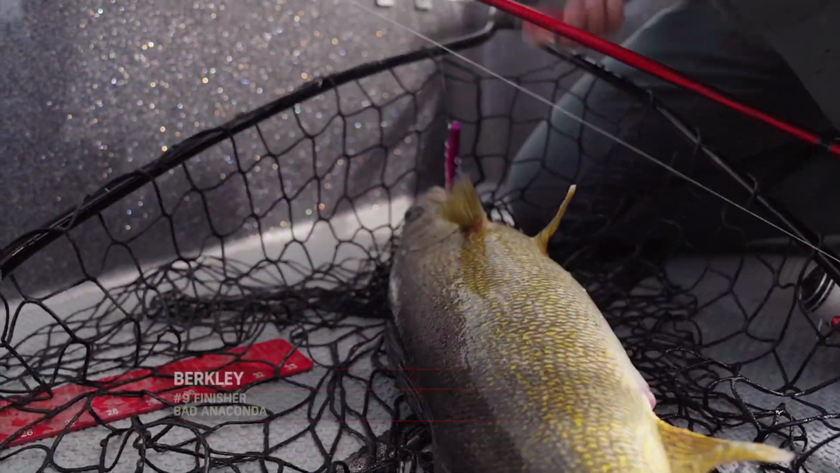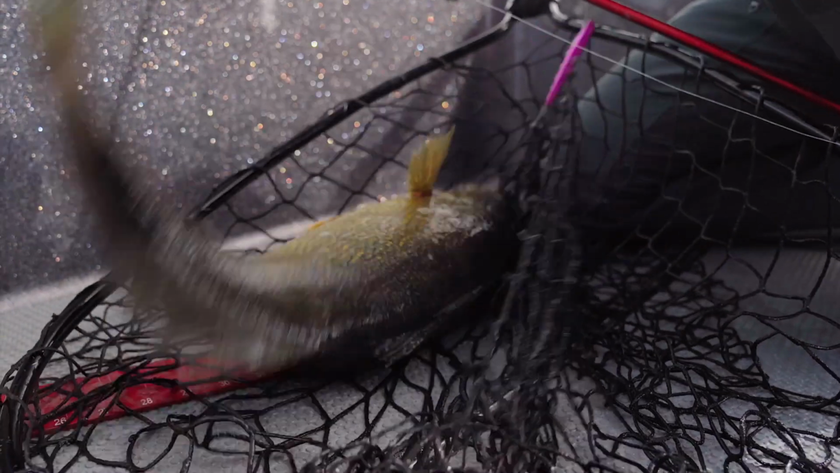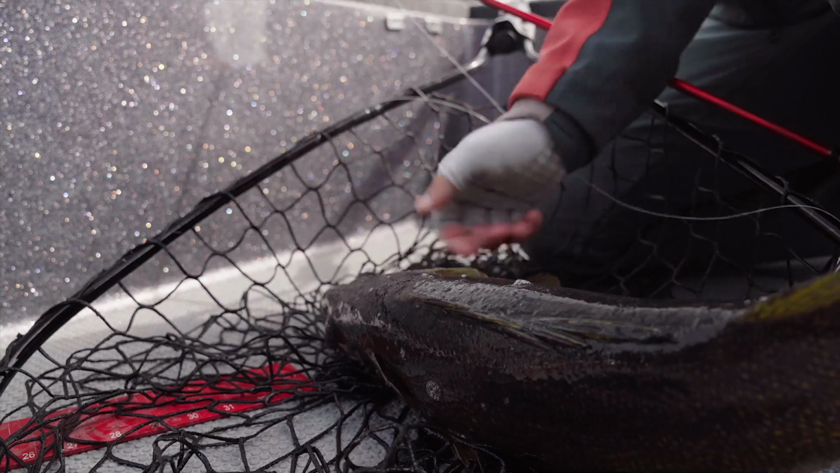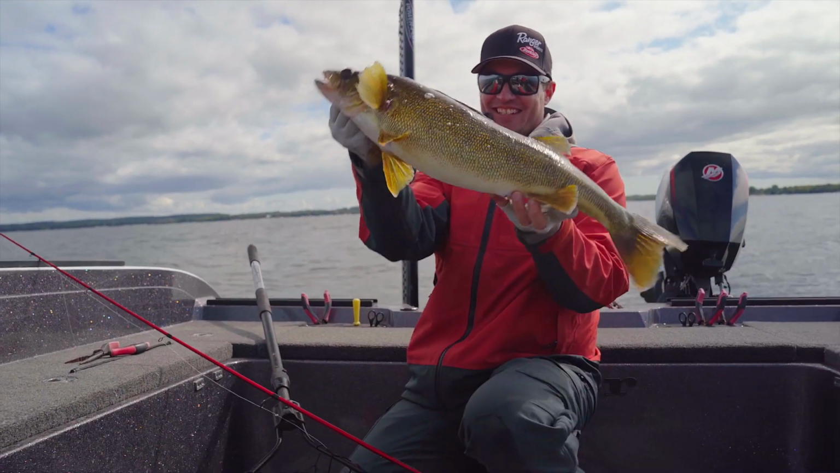Just barely hooked, kind of the corner of a beak. But that's a healthy one there. It's a nice fish right there.